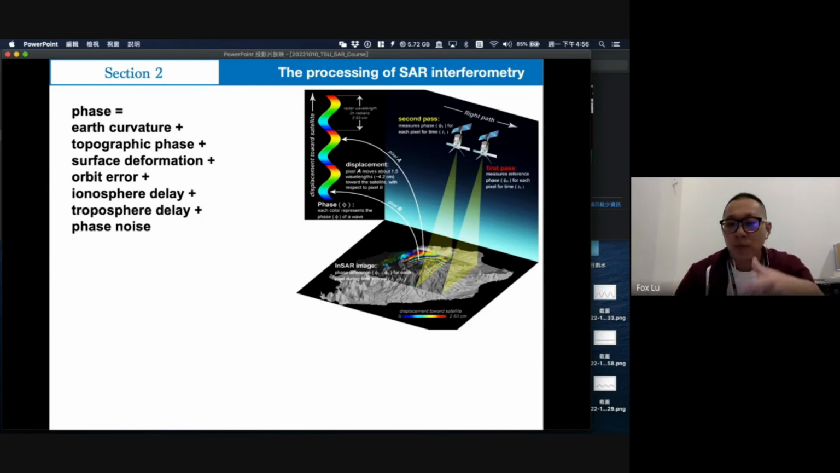So when we remove the topography effect, errors, Earth curvature, or orbit errors, we can get the InSAR, which we call differential SAR interferometry. Especially, it means we remove the topography effect. So what we actually measure is the displacement, not including the elevation. We just measure the surface deformation, maybe from a few centimeters to a few meters of movement.